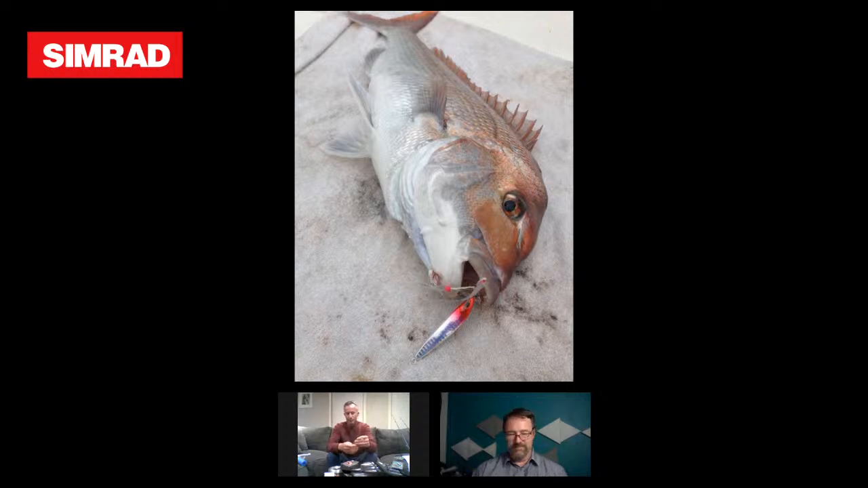Jigging snapper is good because you can do it anywhere. You can do it in tide, you can do it in no tide, shallow water, deep water, all that sort of stuff. And they absolutely love them. It's becoming more and more popular down here, Greg, in areas of tidal water. In the channels, because you're not allowed to anchor, you can drive along, mark the snapper and drop a jig on them, just like you would for a kingfish. The difference is that the jigs are smaller.